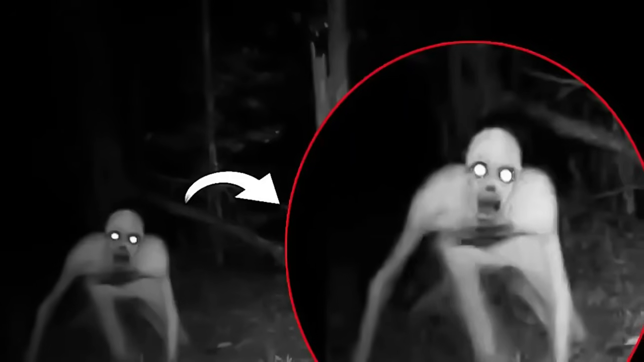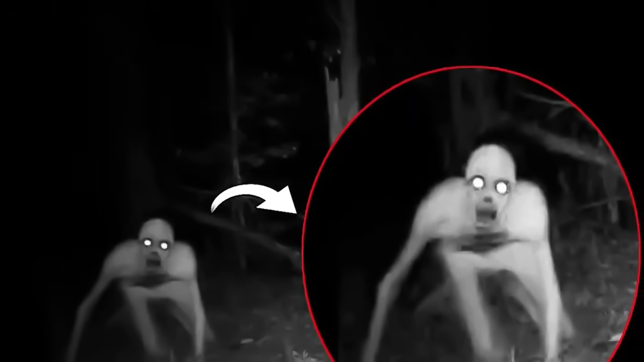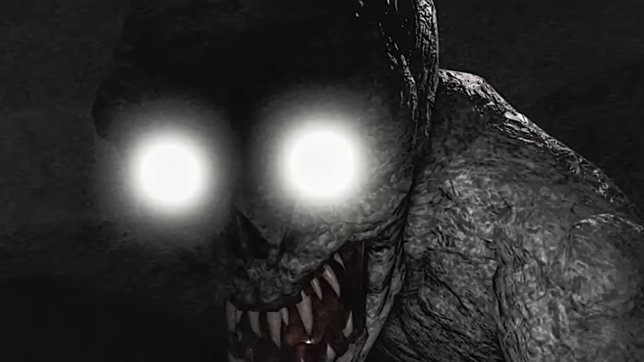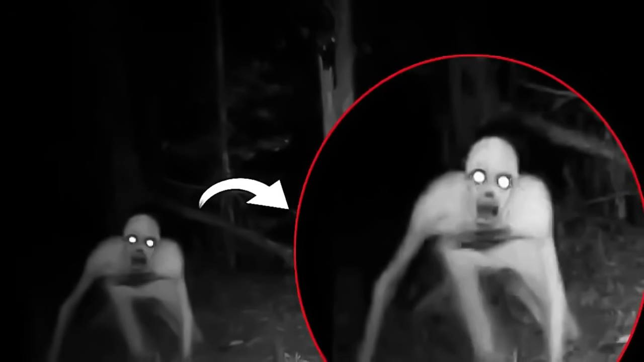In this footage, we can see the Rake lurking in the shadows of a destroyed hunting camp. But look at its eyes gleaming in the darkness, and it appears to be observing the camera with a cold, calculating gaze. A local resident stated the following: "I've heard stories about the Rake for years, but I never thought I'd actually see it on camera. It's a creature that strikes fear into the hearts of even the bravest hunters." It's unclear what the Rake was doing in the destroyed hunting camp, but one thing is for sure: it's not a creature you want to come face to face with.